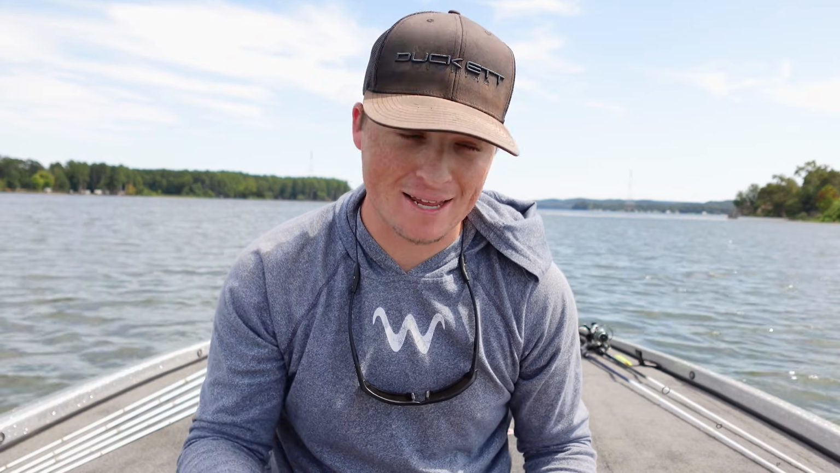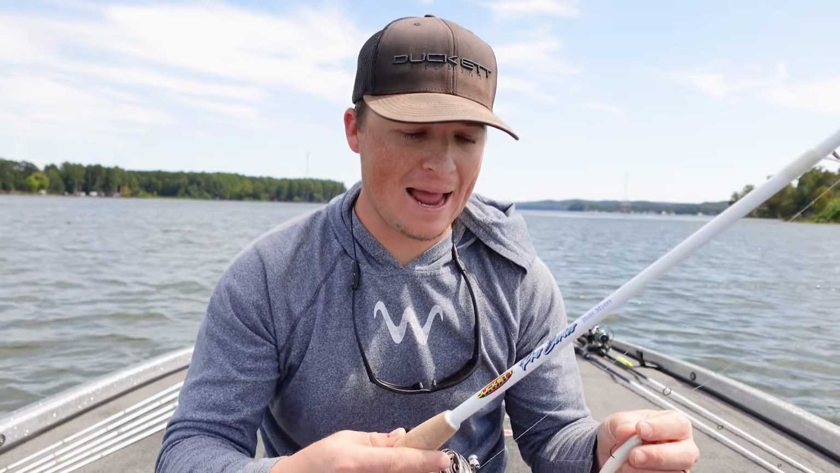All right, guys, so overall, I'm really impressed with the Humminbird, and this is an honest review. The first time I've ever used it, first time I've ever seen it. I've never even been in a boat that had the Megalive2. So right out of the box, guys, this thing's ready to go.